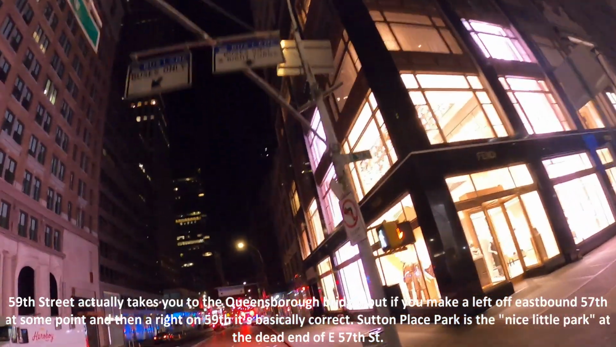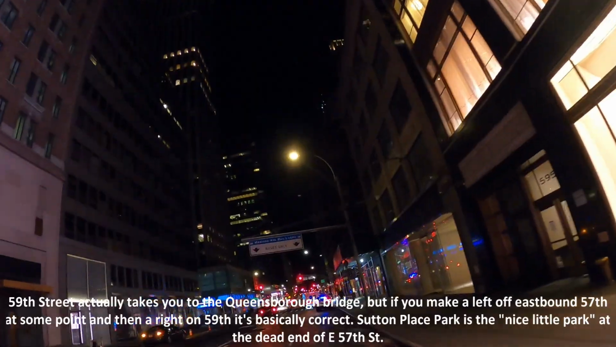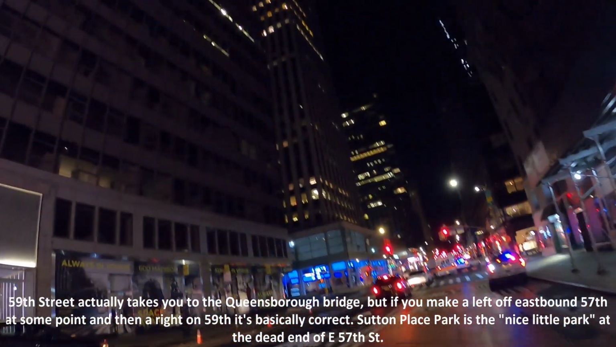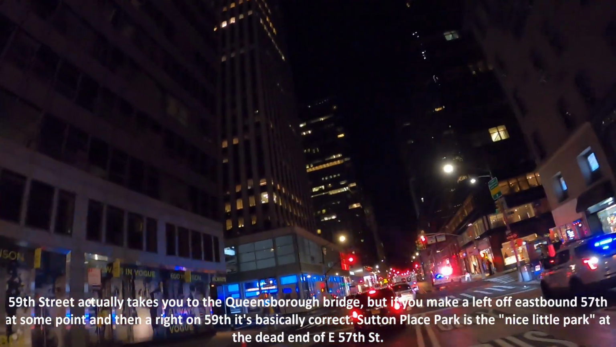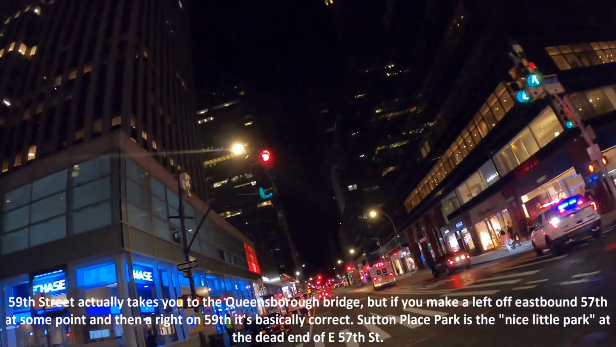Not directly, you know. It actually ends in this nice little park all the way out at the other end of the road, but it is a way to get to the Queensboro Bridge, which is on 59th Street.